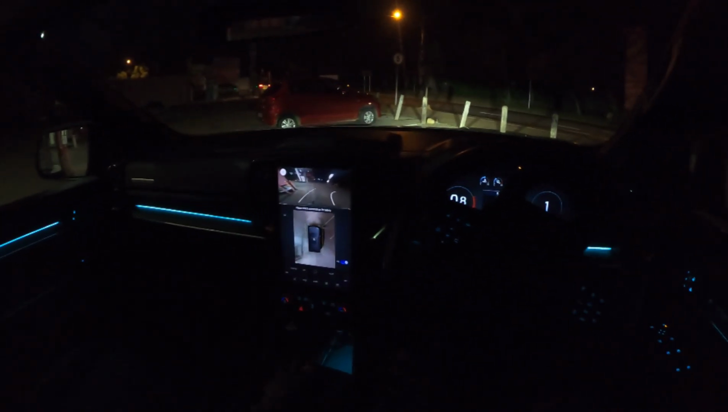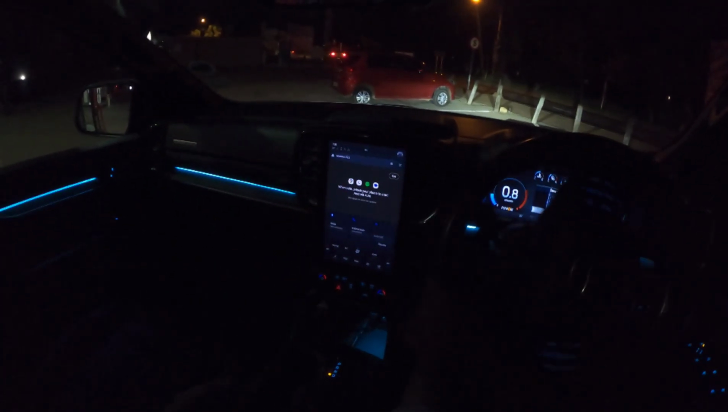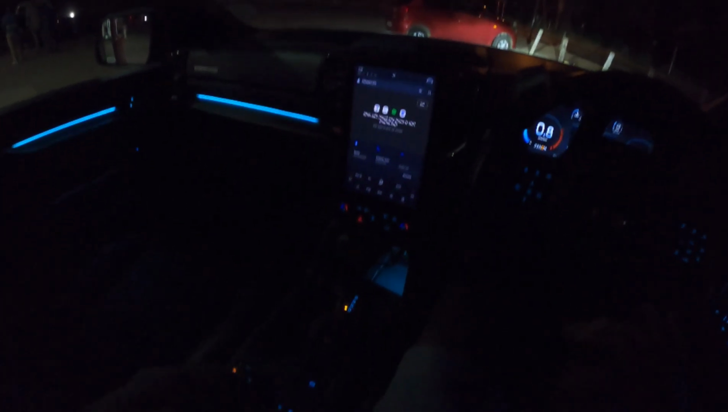The interior as well, the illumination in here. Unfortunately this ambient lighting is only one color, but otherwise it does look amazing from inside as well. The lighting is illuminating quite well at night. In fact, I loved what it does at the back as well. That light on the rear boot, when you are lifting it, on the lid there, it can project downwards. I like that about it, because then it gives you much more illumination at night.